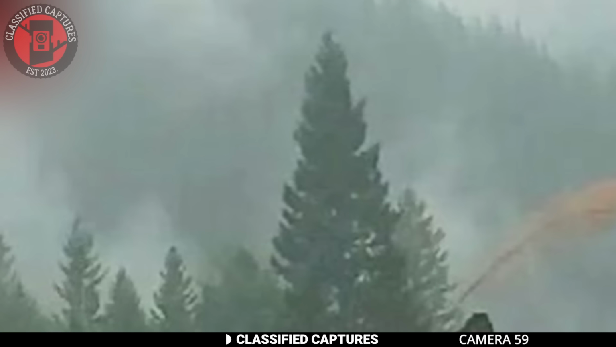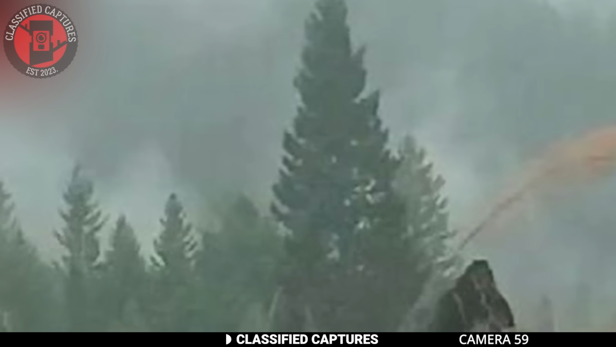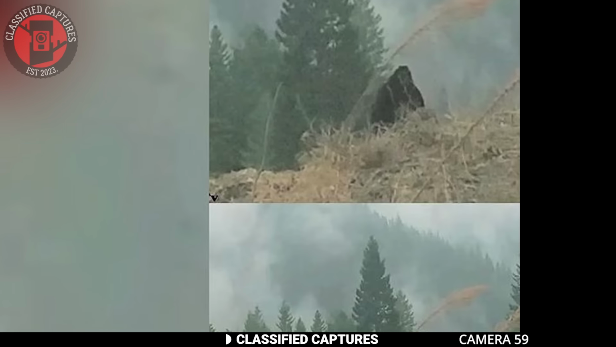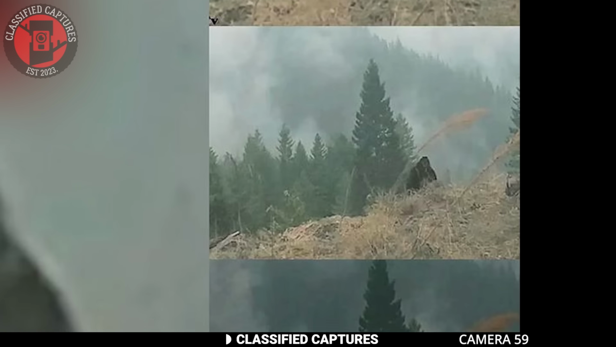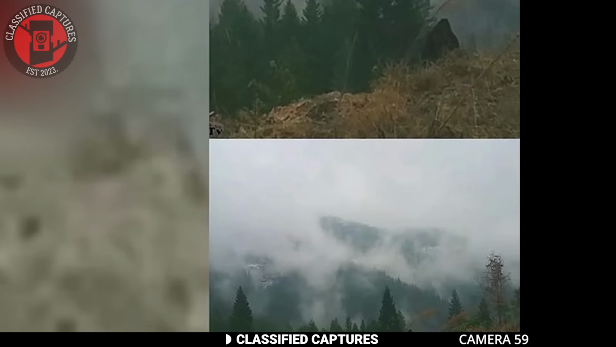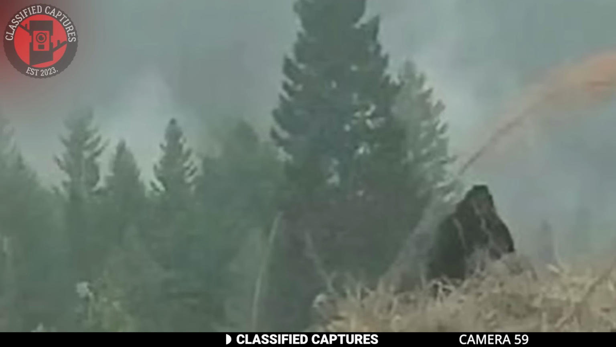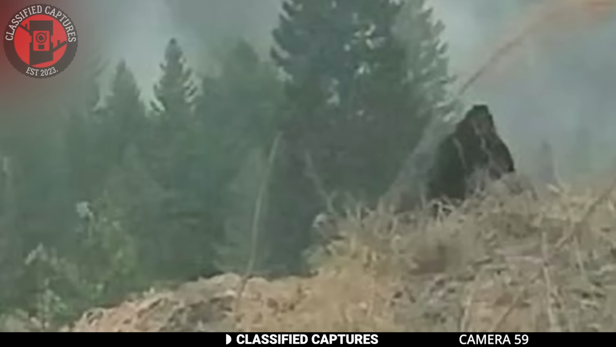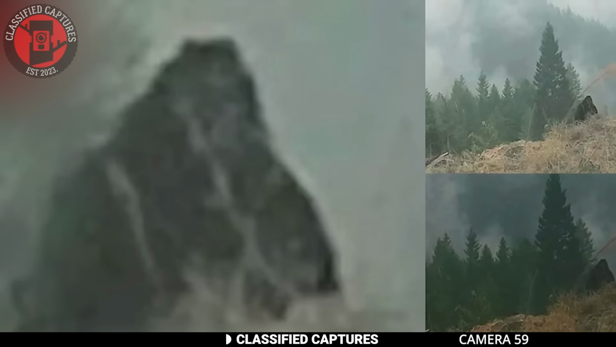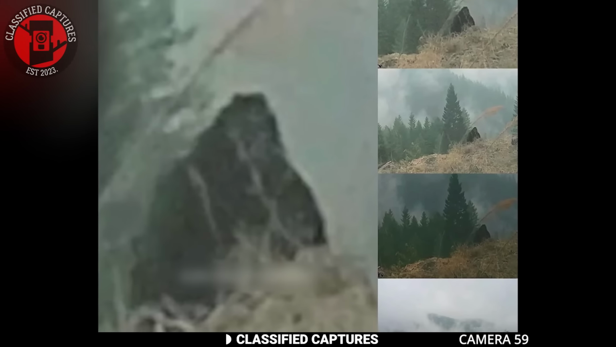While you share your thoughts on that one, we travel back in time to Northern California on New Year's Day 2020, where this unusual photo was taken. Imagine you're hiking through the remote, towering peaks of Northern California on New Year's Day 2020. The air is crisp, the sky expansive, and the isolation of the trail is almost palpable. Then, out of the corner of your eye, you catch sight of something strange. A tall, dark figure looming just over the ridgeline.